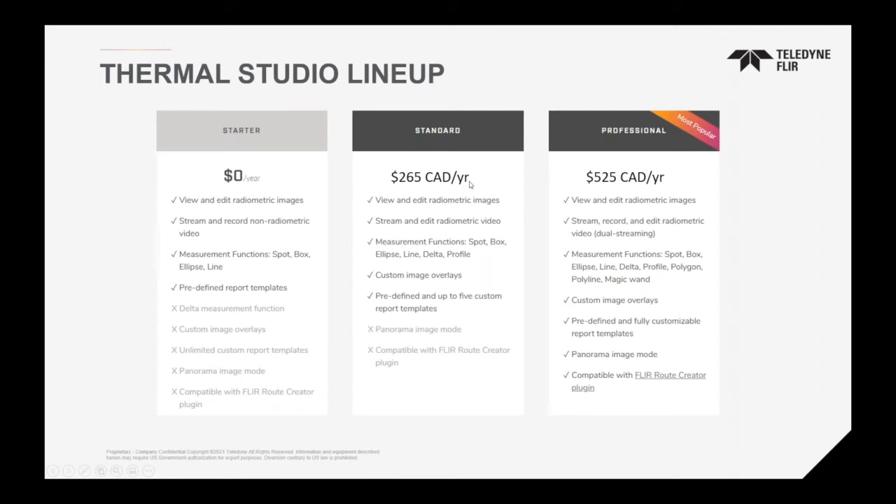In the standard version, you have a few more features. You have 5 custom templates. Image overlays can be added online. This is 265 Canadian a year. The professional version, this is where you're able to have an unlimited amount of templates, advanced measurement tools. You can predefine panorama image mode, and also you can create that route creator where you can upload it to the camera. You need to have the professional version.